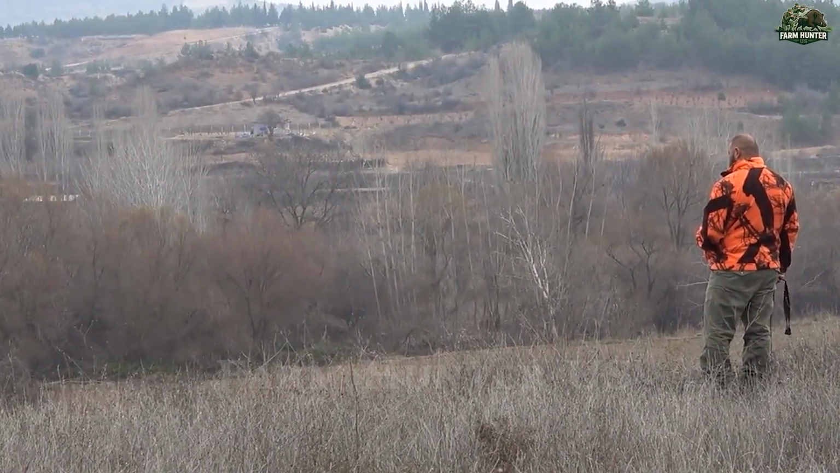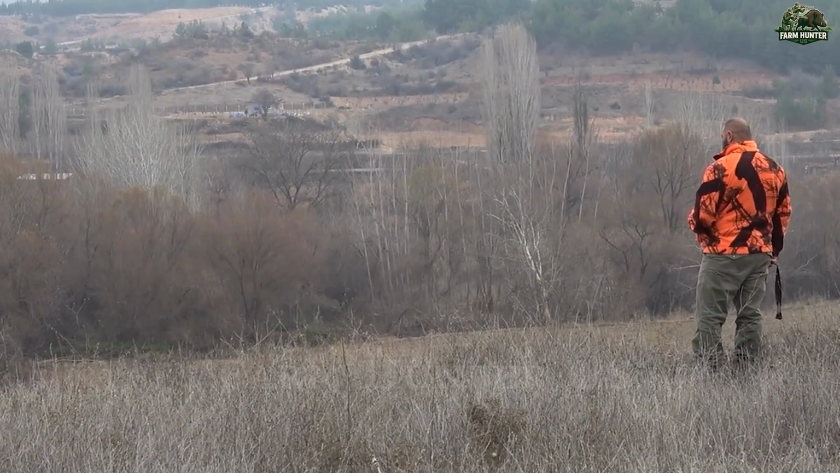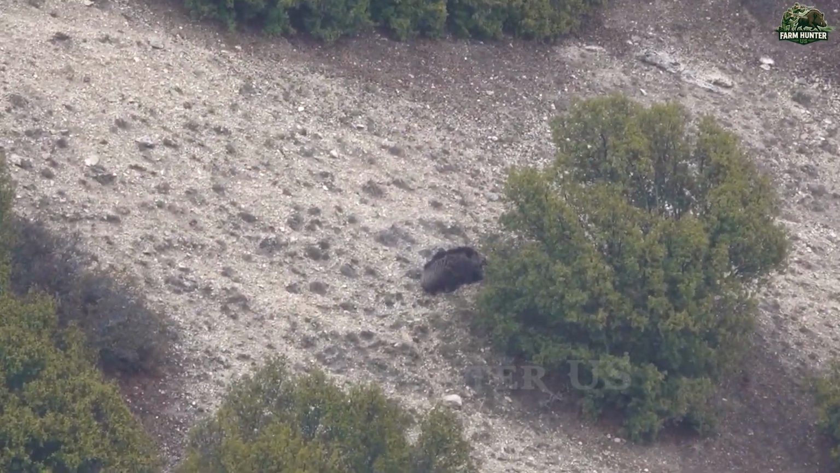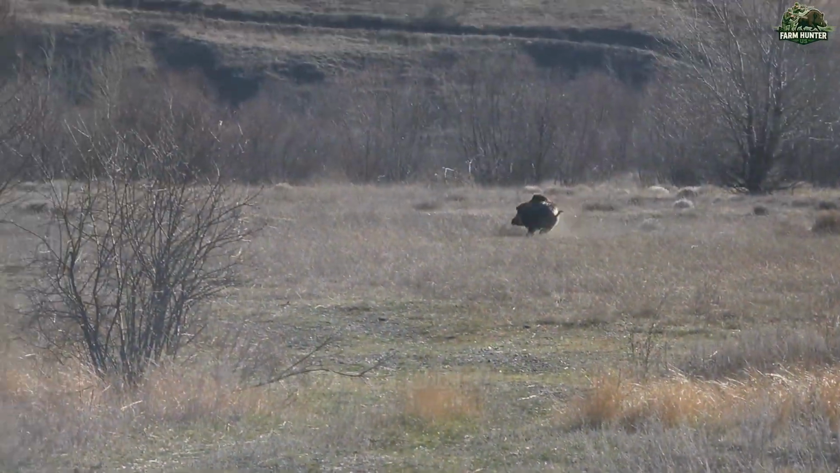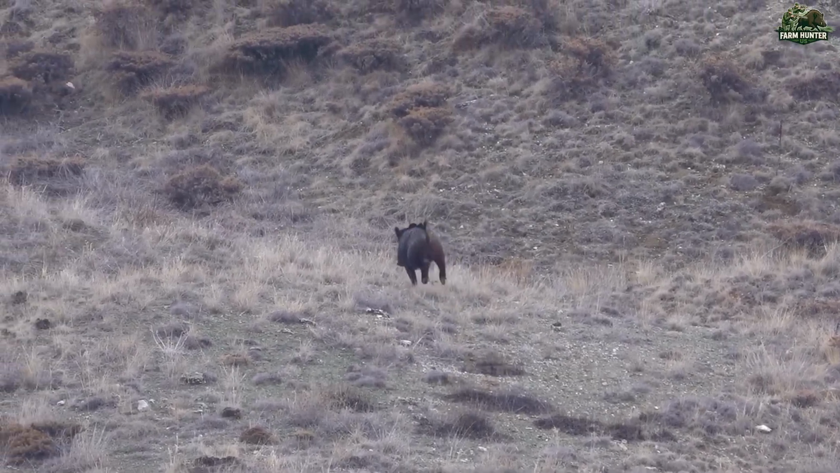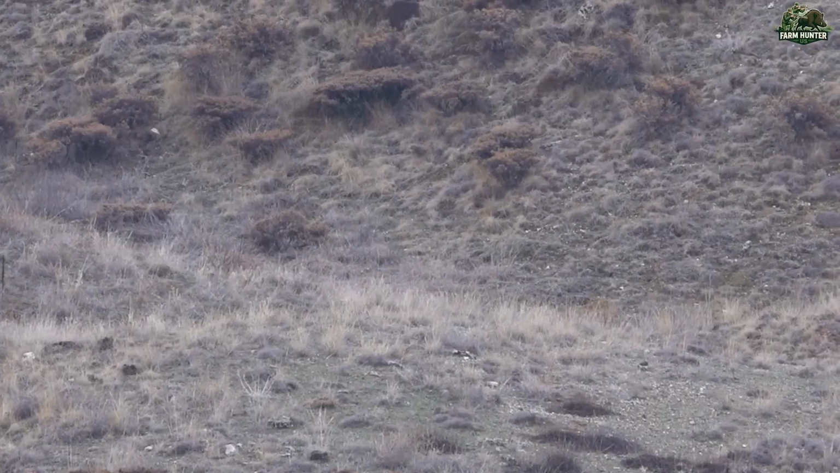Today's hunt may have helped protect a few farms, but it's just one small battle in a long war. Without sustained control measures and community-wide action, these animals will continue to threaten both nature and livelihoods in Muğla and across much of rural Turkey.